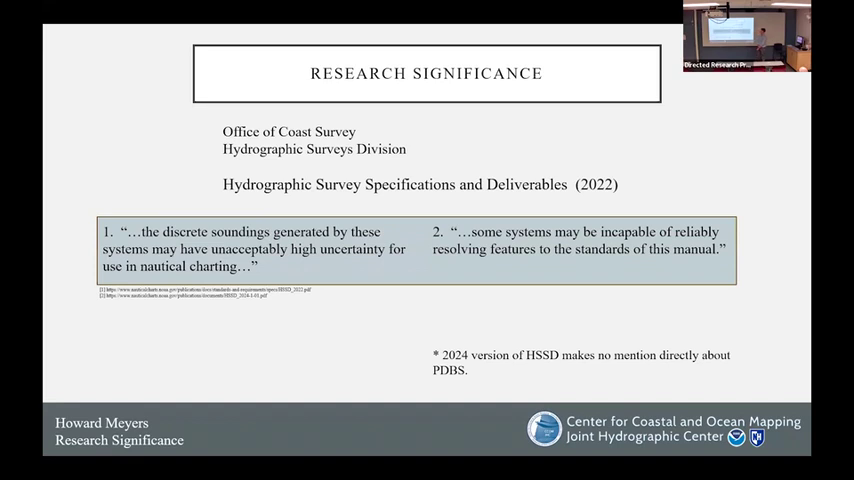So off the bat, the hydrographic survey specifications and deliverables. There is one brief part about these phase measuring systems and why they're generally not accepted for charting purposes. The first being their high uncertainty, and the second, and what I'm hoping to tackle in this study, is that these systems may be capable of reliably resolving features on the seafloor.